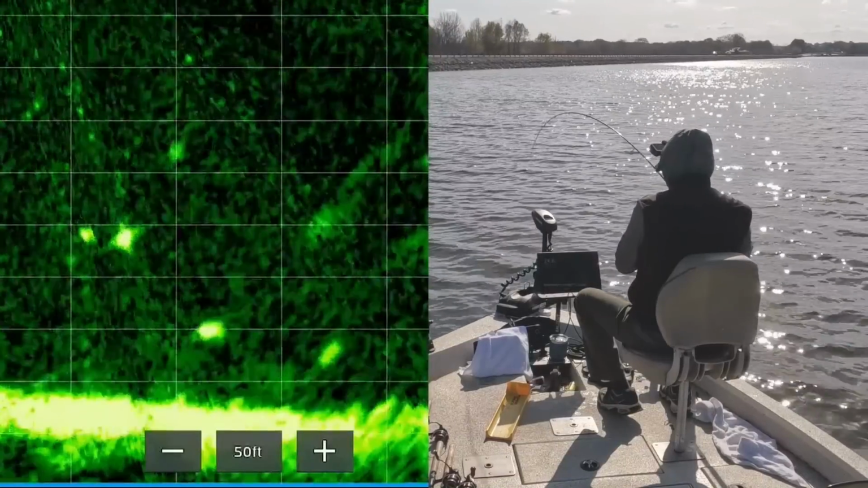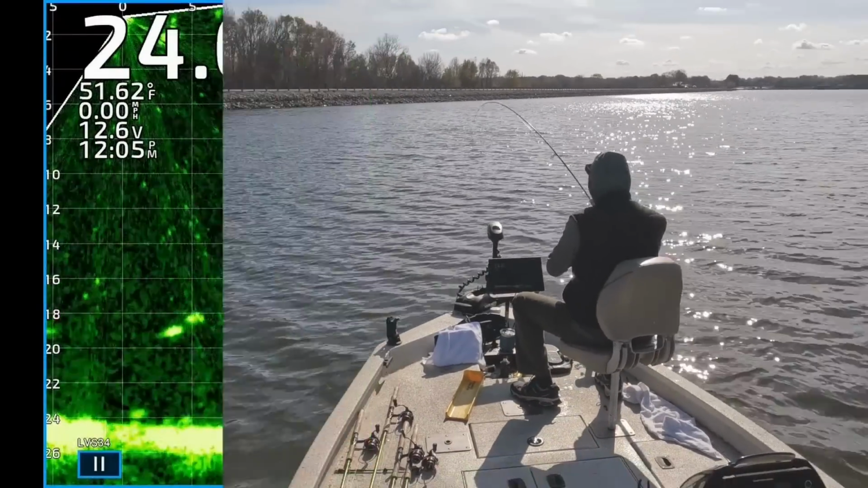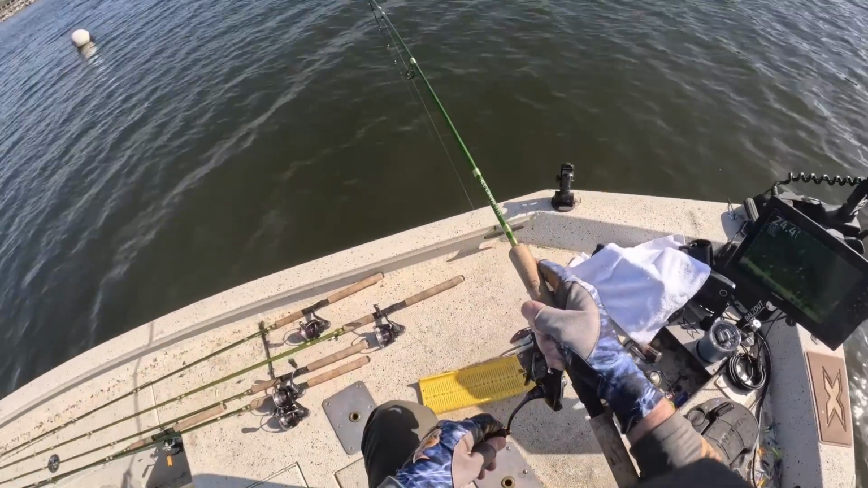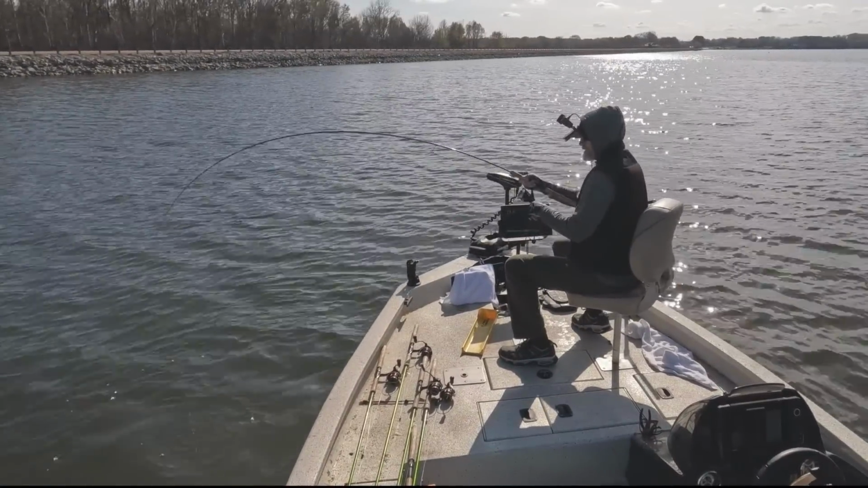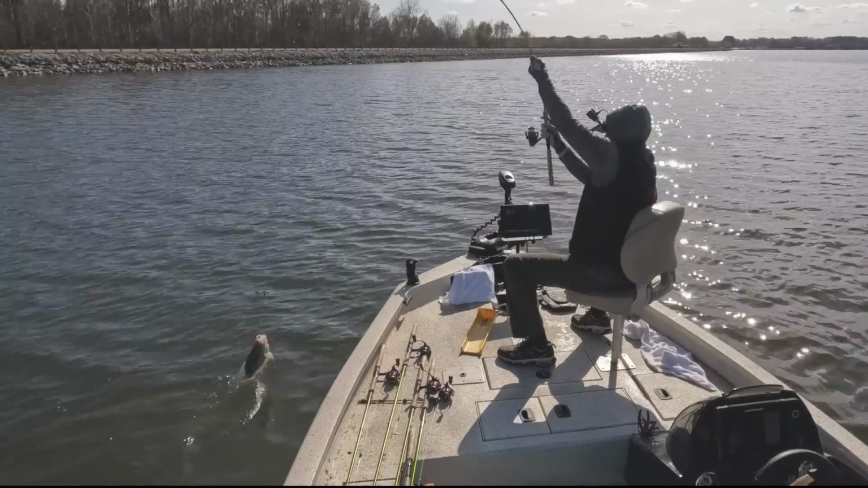There's one right on the bottom. Dropped it down there 15 feet. Oh my goodness. Yes, sir. The ones on the bottom are hungry today. Goodness gracious. Look at this toad right here. Goodness gracious. Get in the boat.